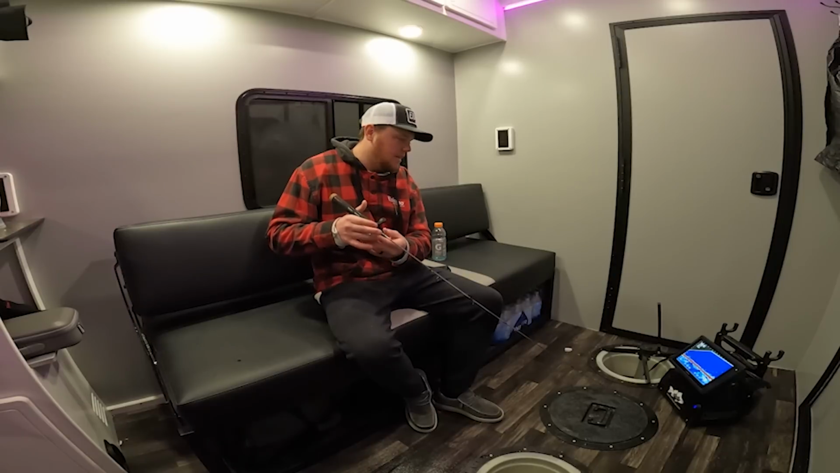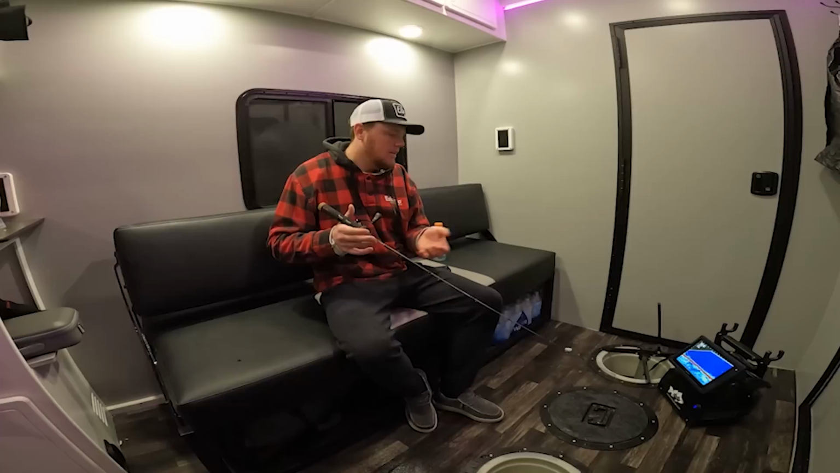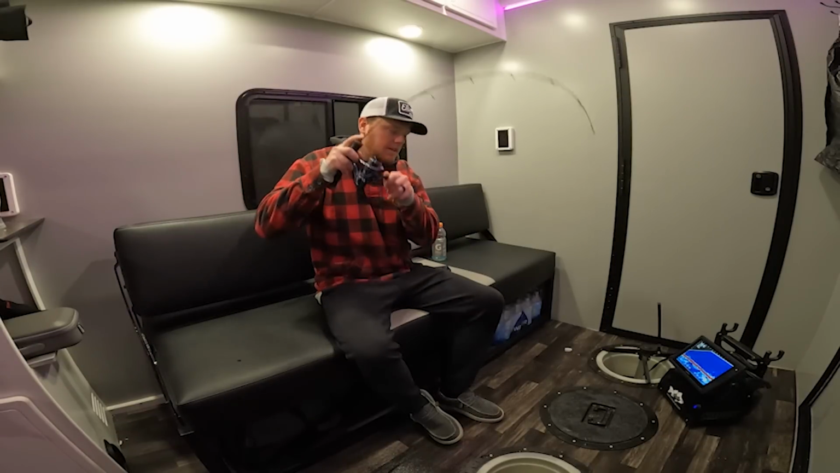I just got this dead stick in my hand that I've been playing with here the last hour. Basically just kind of holding a line in my fingers, and then as soon as I feel that fish pick it up, you just drop it. So it's almost acting like a tip-up. And this one's running with it right now. Got him.